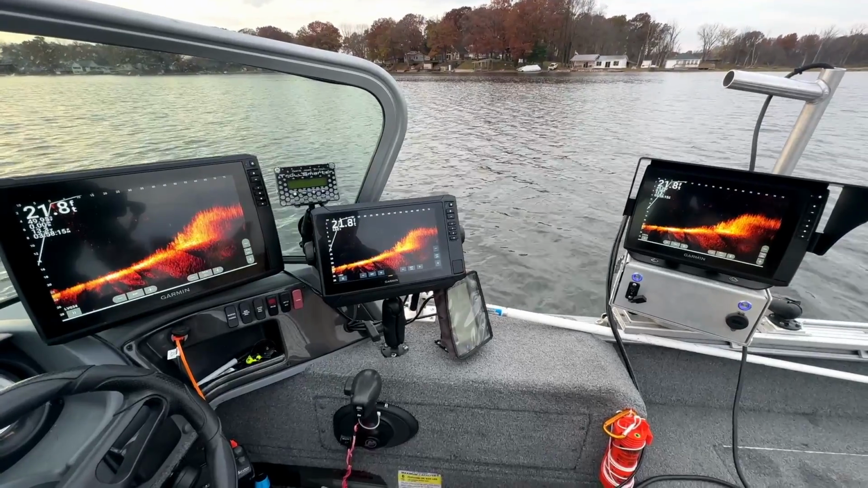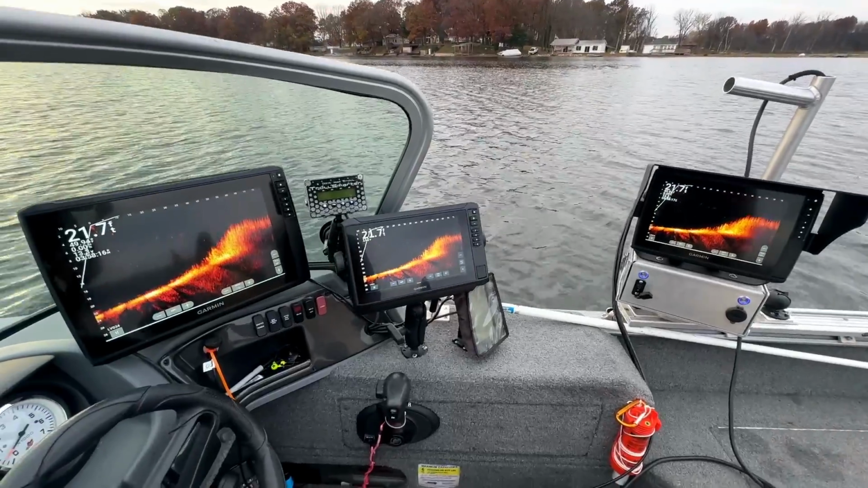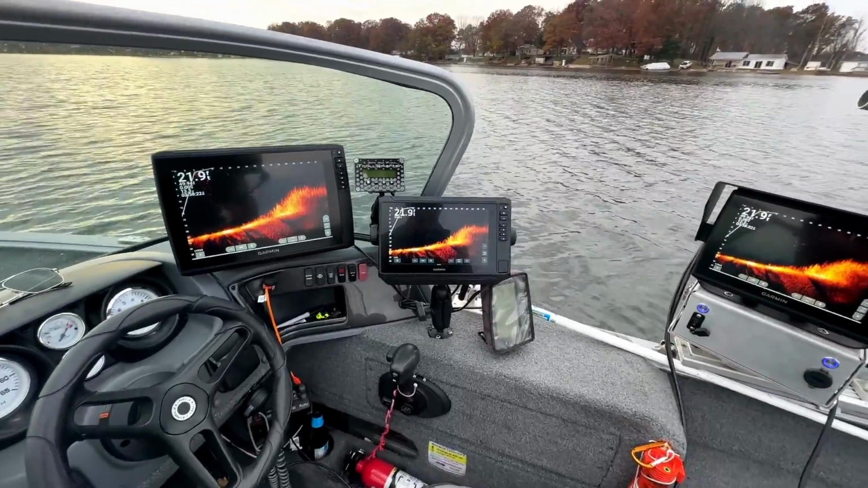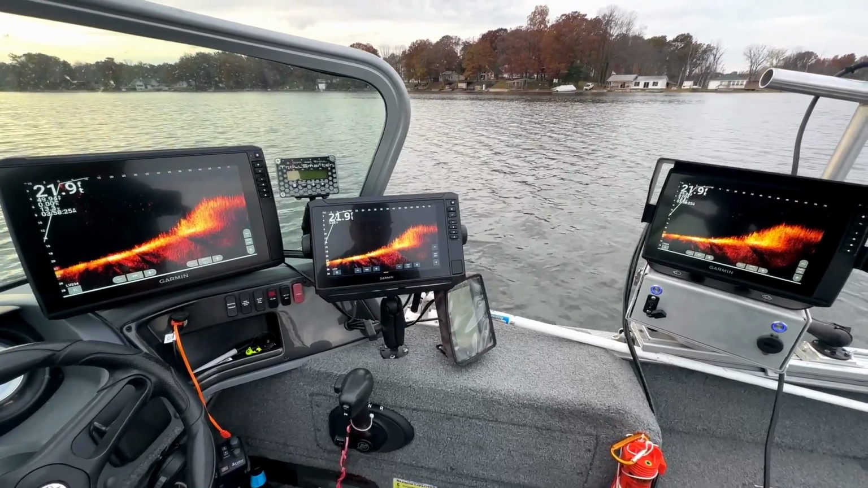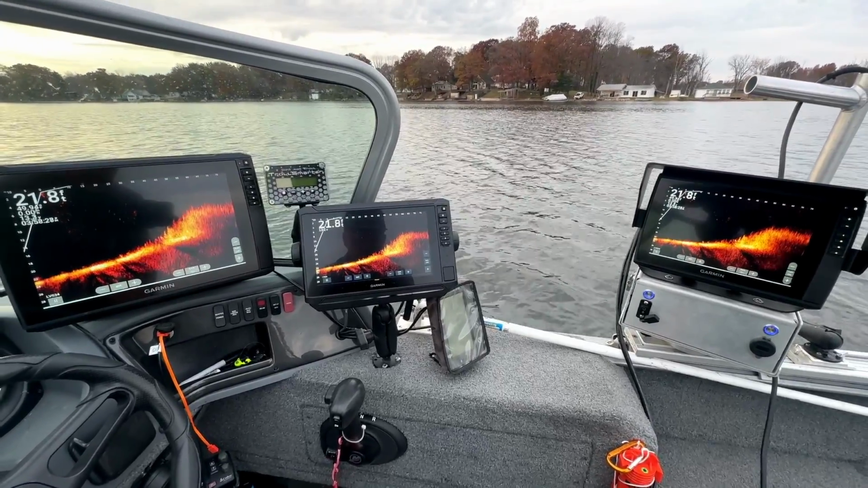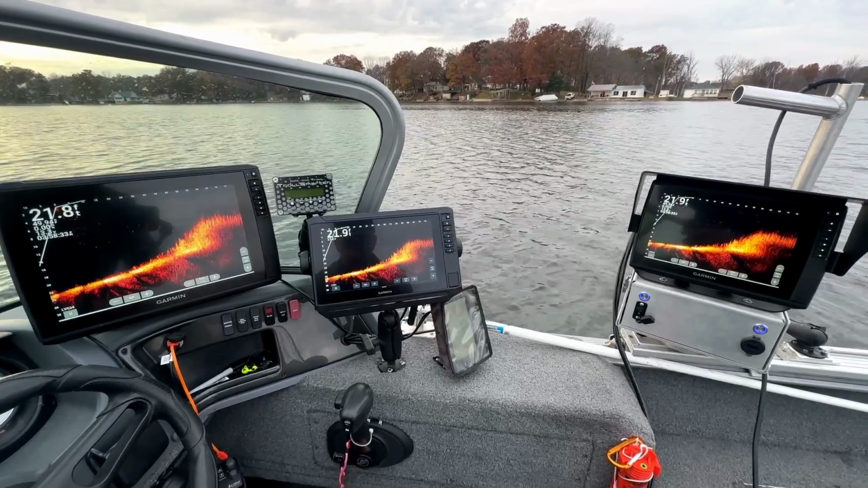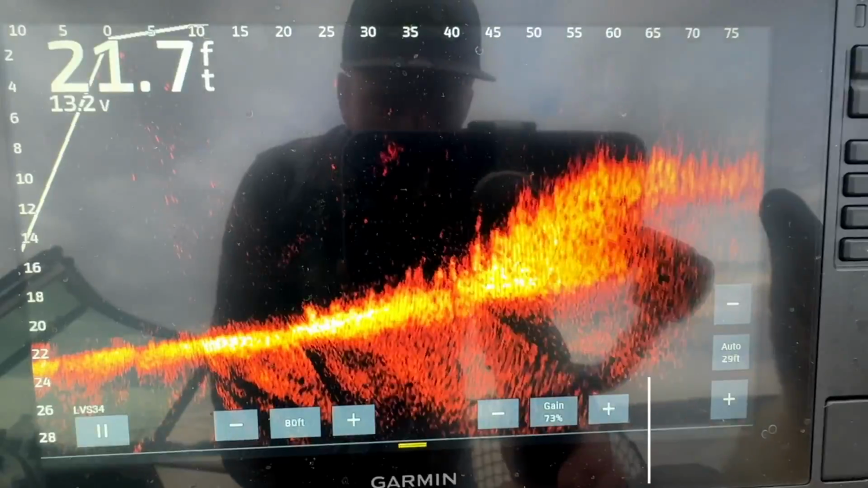Here is all 3 screens at the very same time. Right off the bat, I will say that there is not a huge difference between any of these. Not one of them stands out more than the other to my eye. Now let's take a closer look into all 3 of these screens.